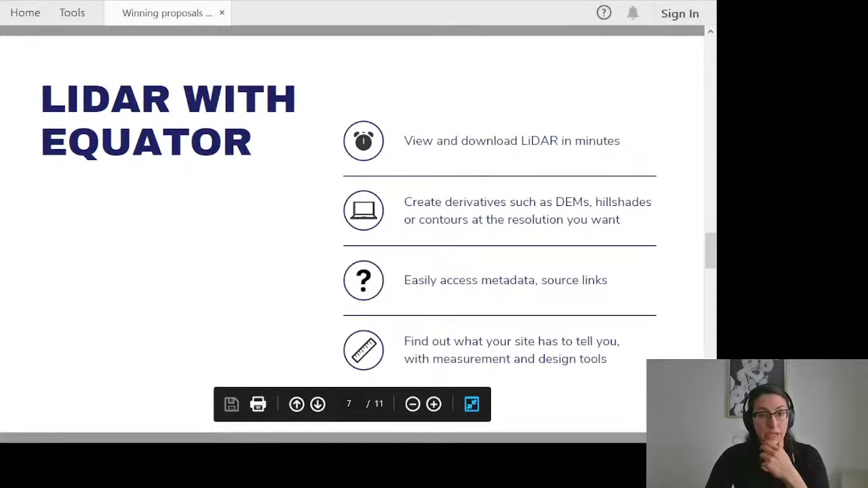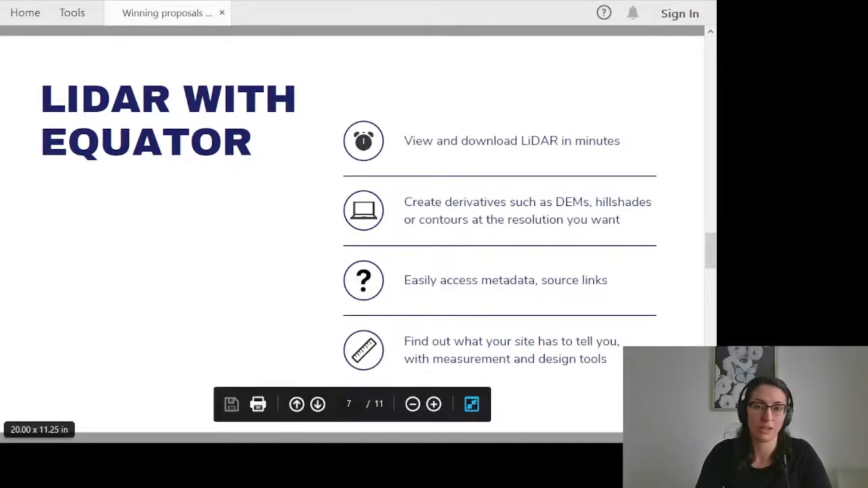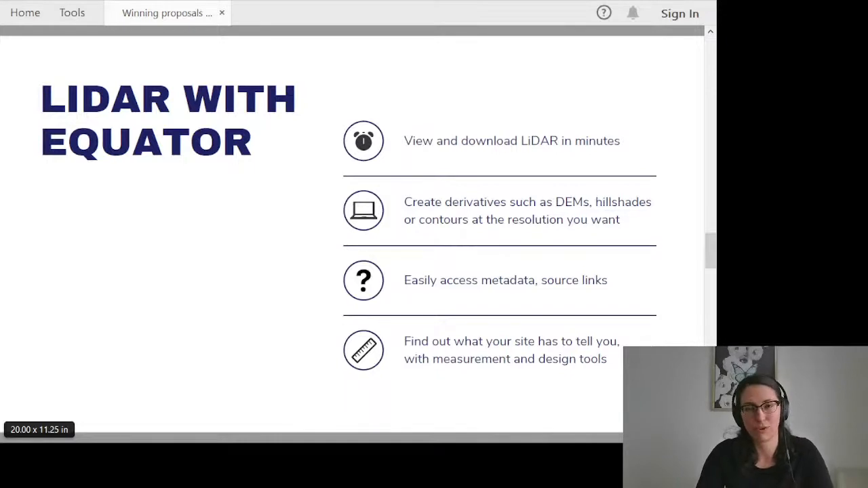And so that brings us to LiDAR with Equator. As I mentioned, of course, these data sets can be gigantic. For those of us that are here, I am sure that you have spent a fair amount of time sitting in front of CAD, sitting in front of ArcGIS, sitting in front of QGIS, just waiting for things to load and having them not load. And that I'm sure has been extremely exciting.